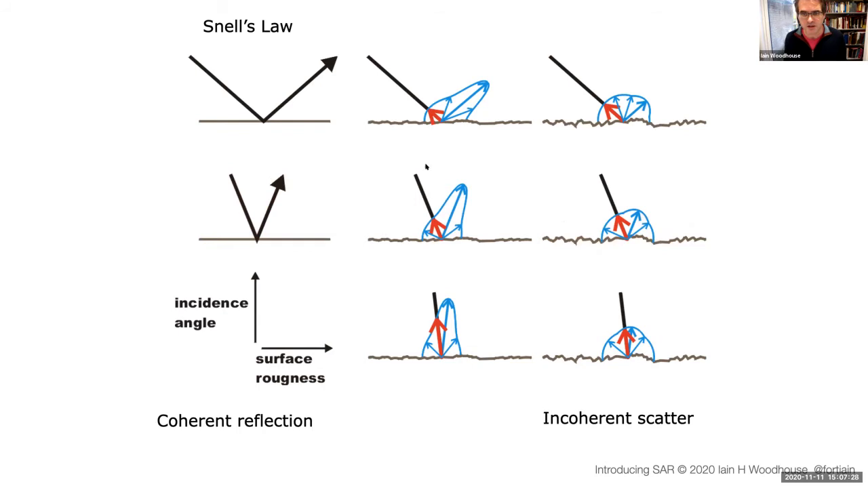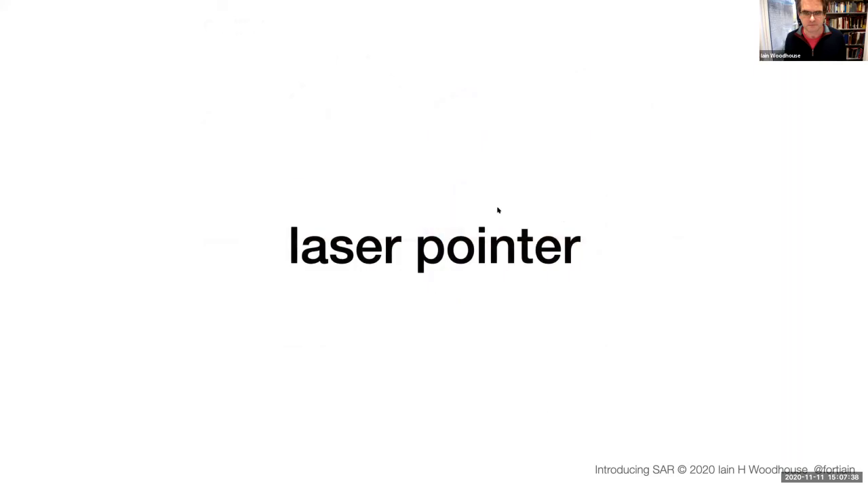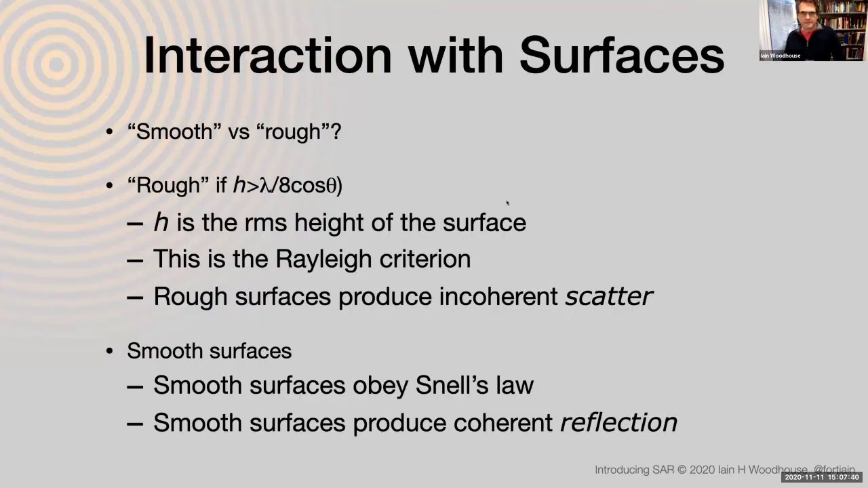And we have to be very conscious of the fact that the incidence angle, so the angle that you're observing it at, and the roughness can have a big impact on what we're seeing. So what constitutes rough? There are different definitions. The standard definition is this Rayleigh criterion.